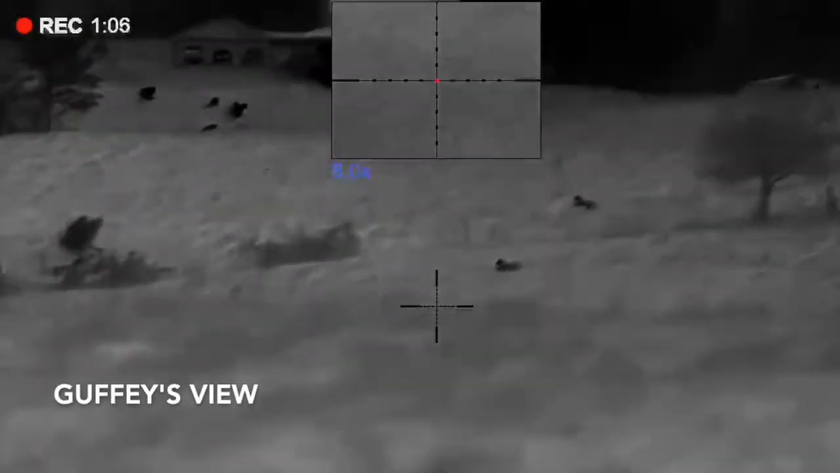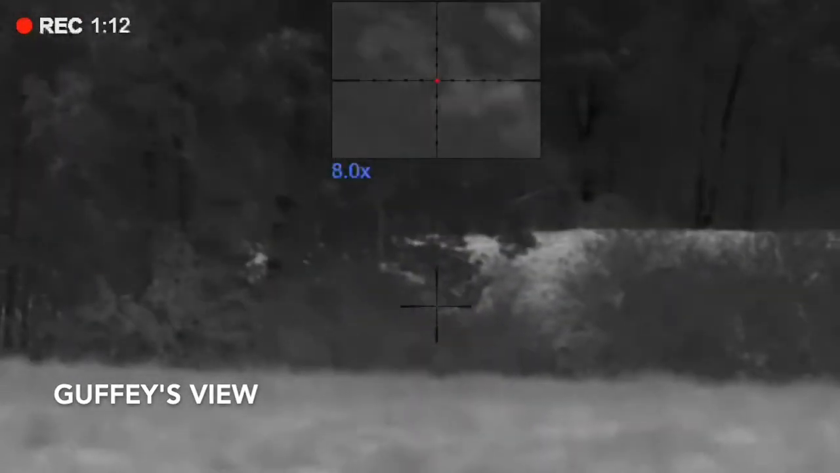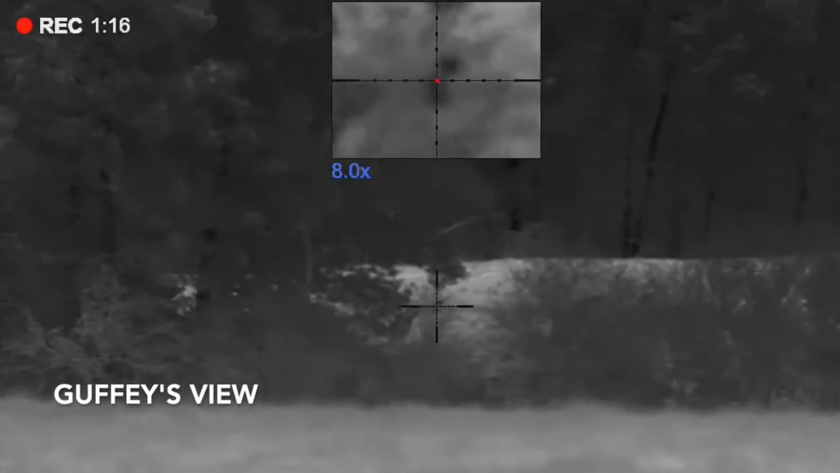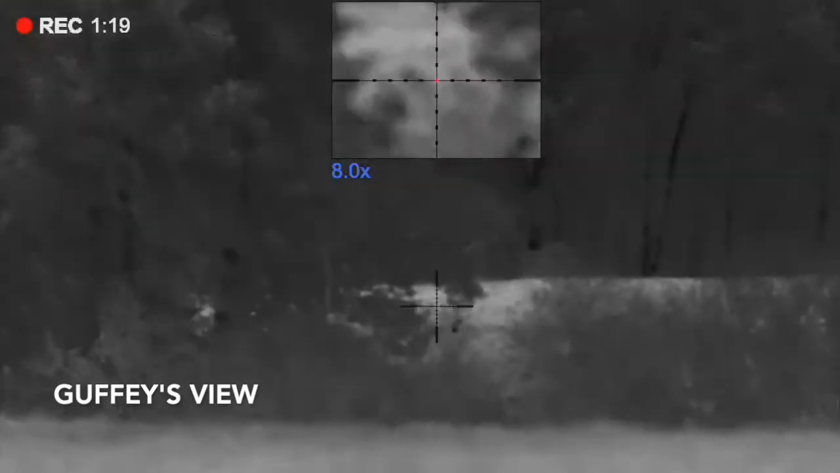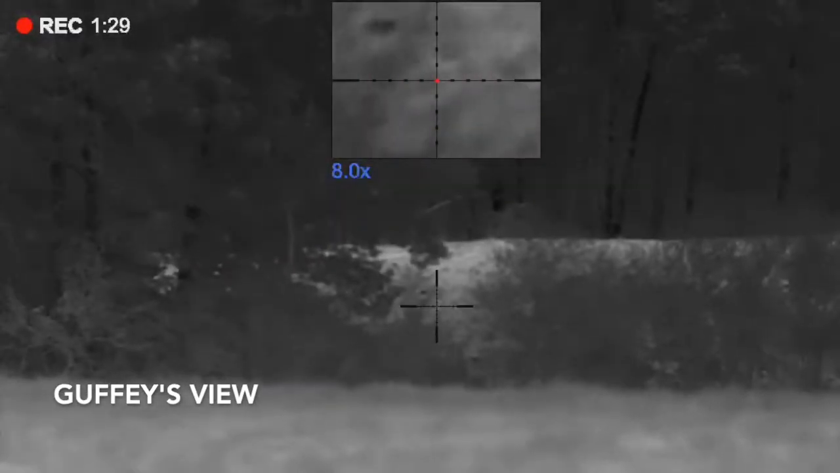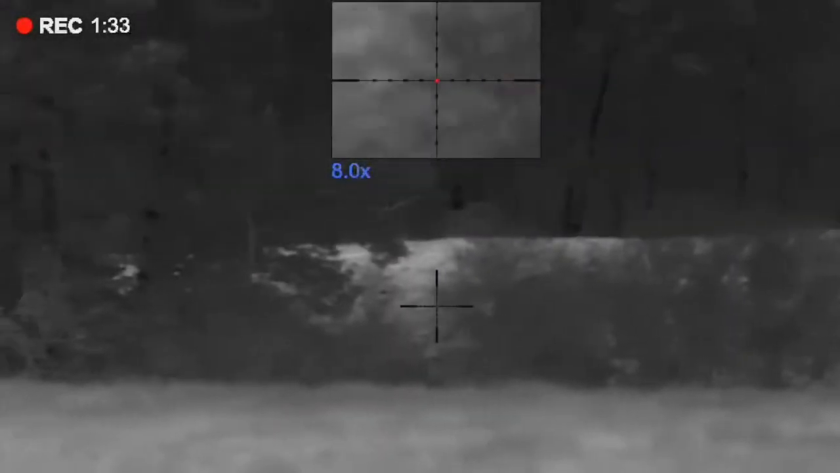My dog was on the other side of the fence, his dog was on the front side of the fence, and they split. The dog Guffey was on stopped and was behind a little bit of brush, but when he shot, dog crumples, falls over, just torched. Well, Guffey scans back up to the right, and when he scans back to the left, we see a dog running. Probably, what, 30 seconds it goes by though. Yeah, between a solid 30 to 45 seconds goes by.